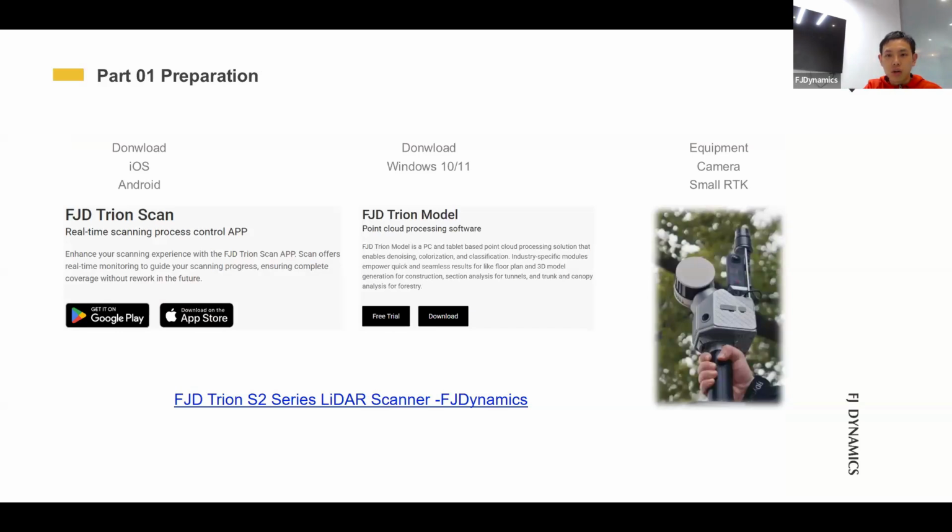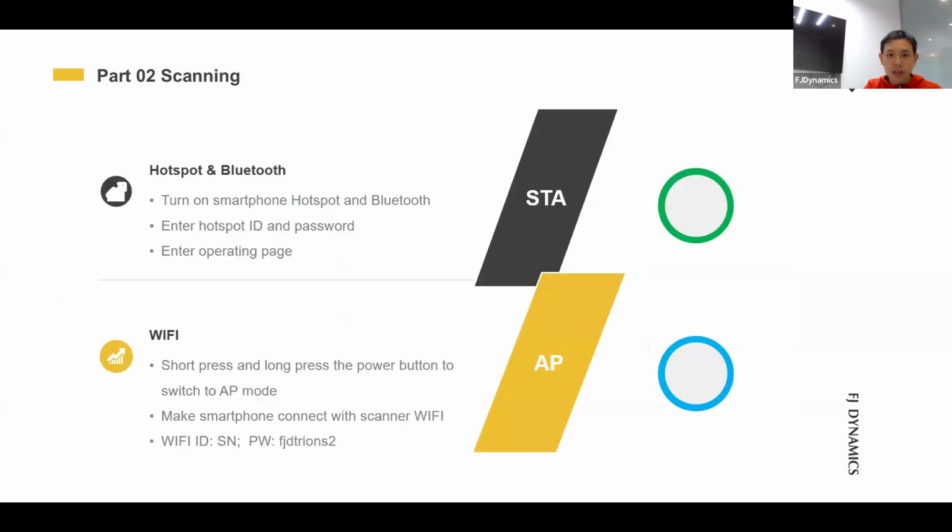You should check all the accessories that you need in your working situations, like the camera. Do you need a camera, or do you need the smart decay for geological data? So next, let's turn on the S2.